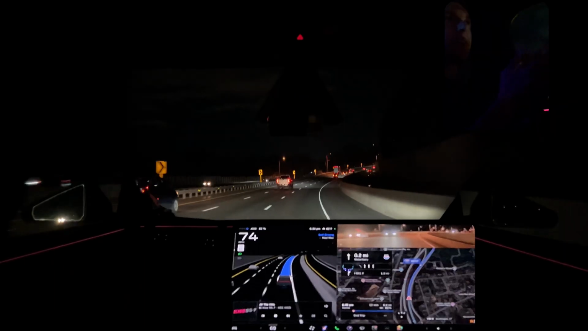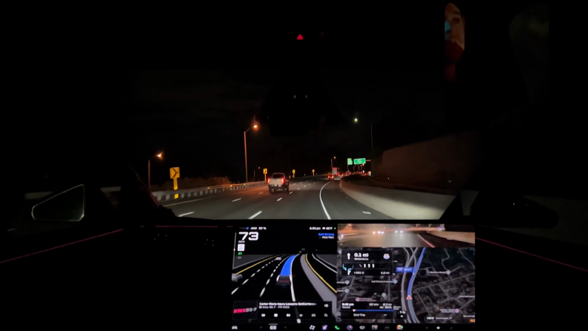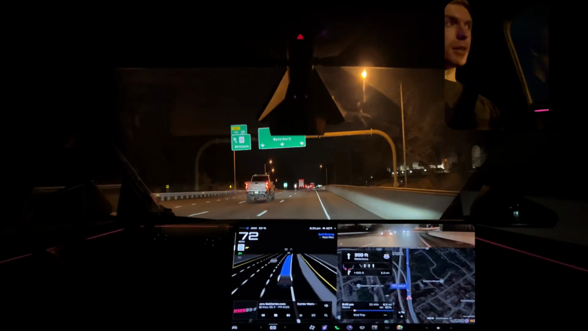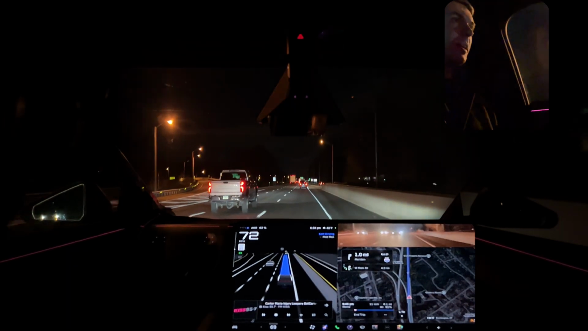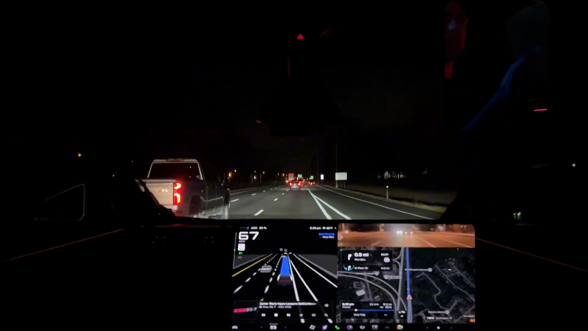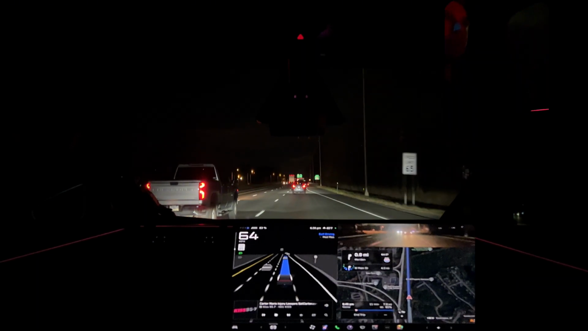FSD had panicked. Version 13 had panicked at this point that it needs to get over on the right to make this exit, where we're coming up to this left exit. It's not required, obviously. Now, what we don't know is if version 14 took this posture because of that, or because it was a free lane to keep its passing speed.